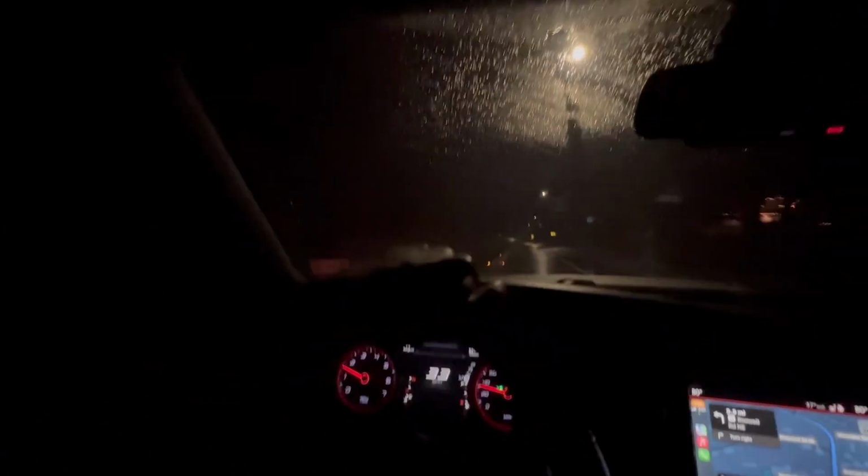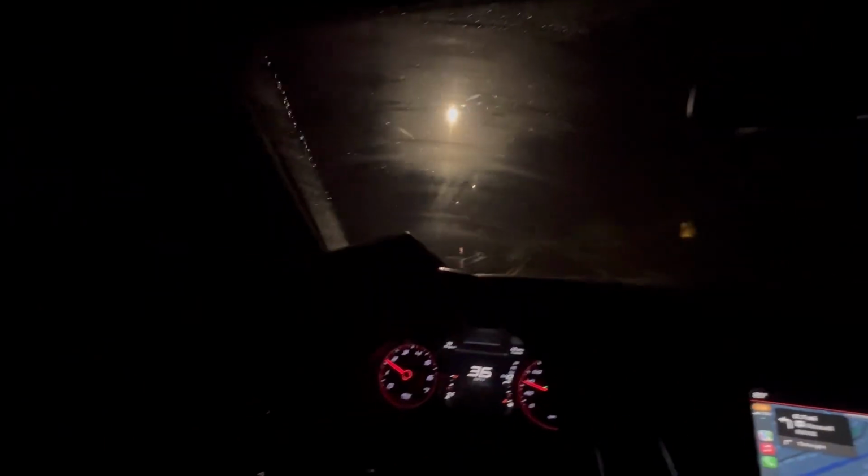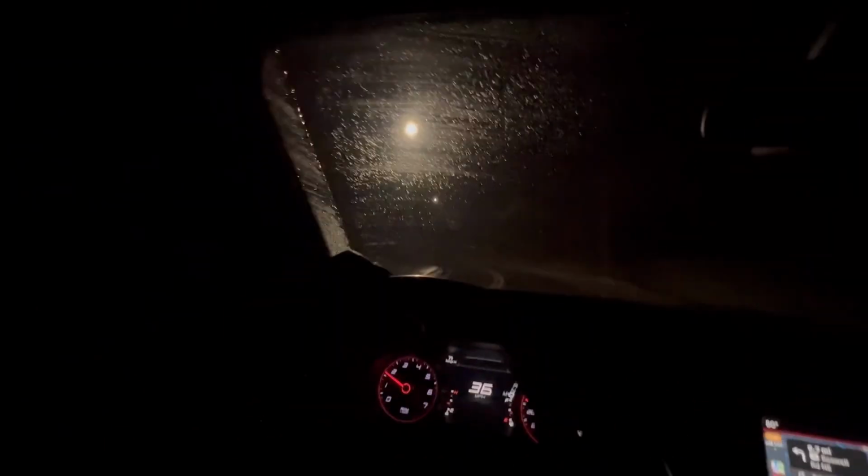Oh! That turn was a sharp turn. I did not know it was that sharp. I'm gonna give it a little gas. Damn. You scared? A little bit is raining. We not gonna go in the tree, man. I got you, I promise.